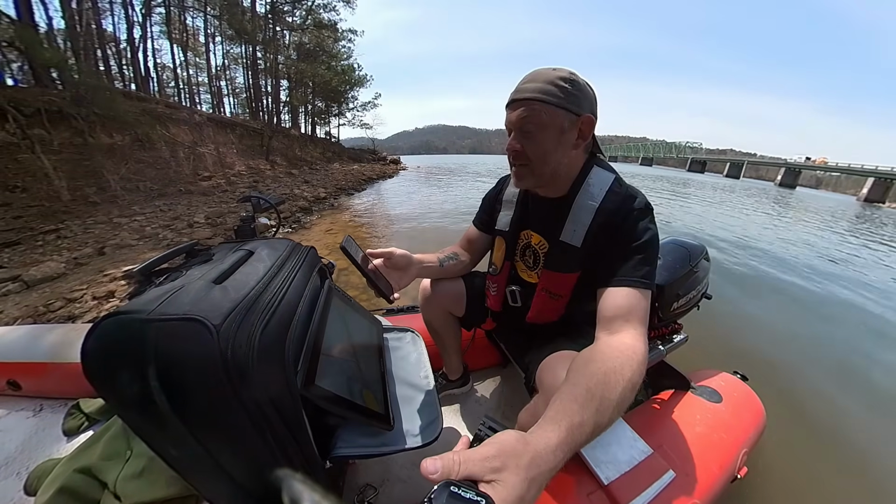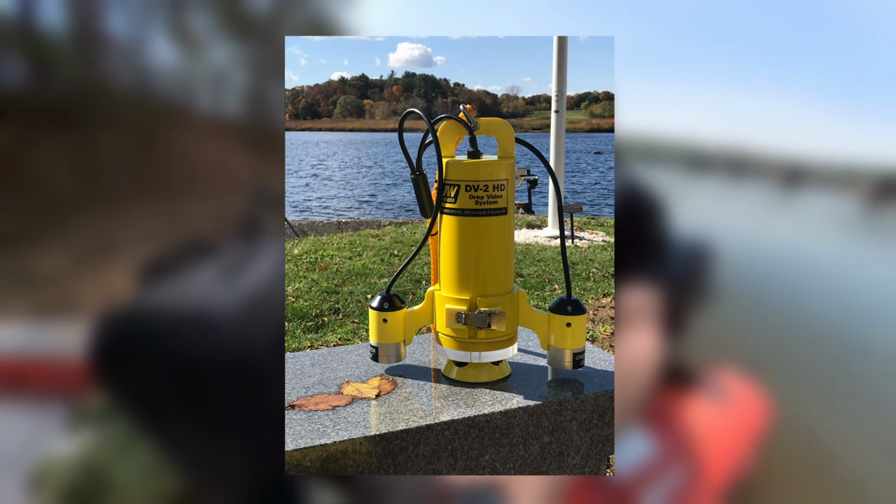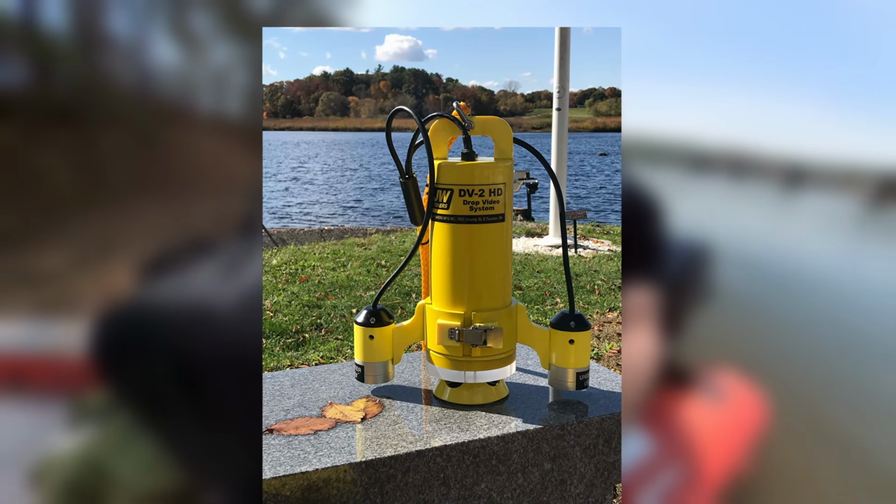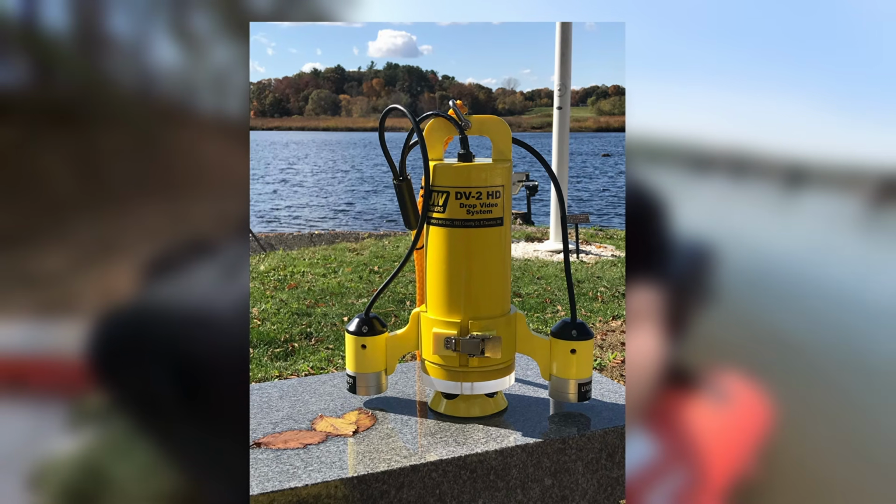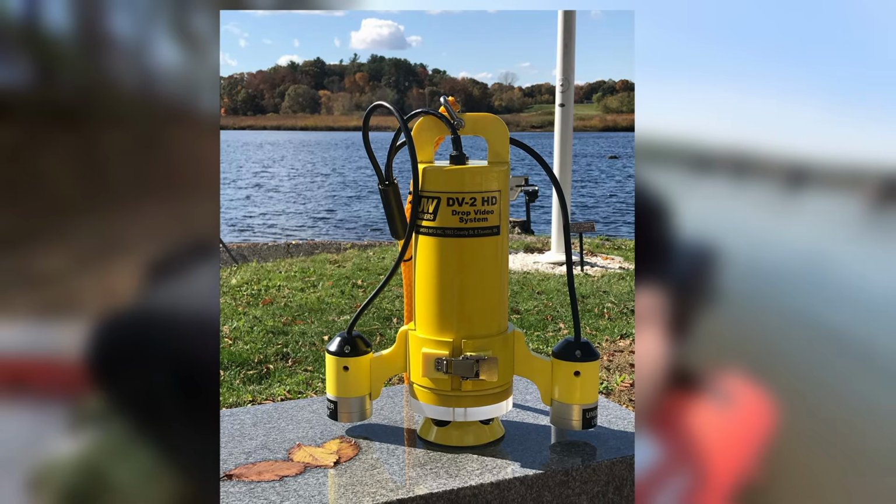Let me give you an example of the next tool I'm going to work for. Now this makes the most sense to me. It's a J.W. Fisher surface dropped underwater video camera. Essentially, it's a camera that aims straight down or side to side, and it's got lights built onto it, and it's got a 150-foot depth rating.